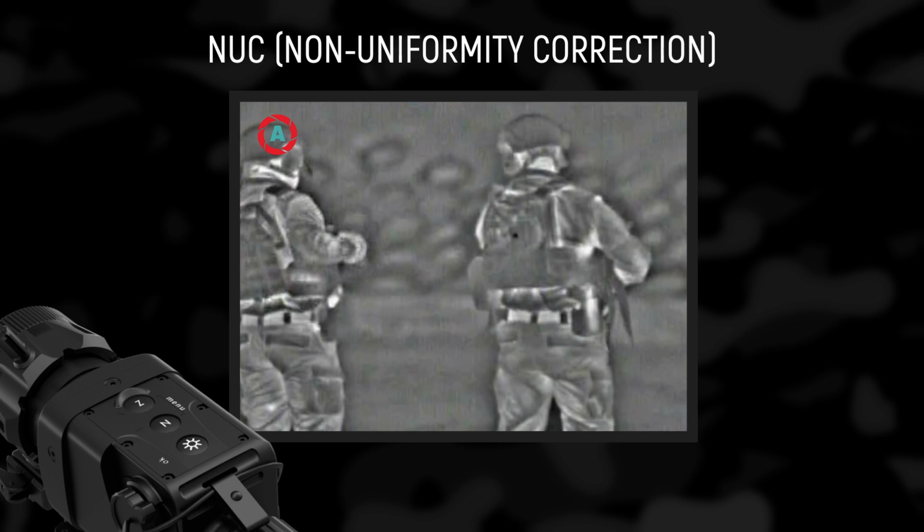The NUC algorithm is activated manually or automatically through specified intervals by pressing the N button. Pressing and holding the button for more than 2 seconds deactivates the auto NUC function as the automatic NUC icon disappears. In that case, the NUC will be carried out manually only when pressing N. Pressing the N button again and holding it for more than 2 seconds activates the auto NUC function, and an icon appears on the upper left corner of the screen.